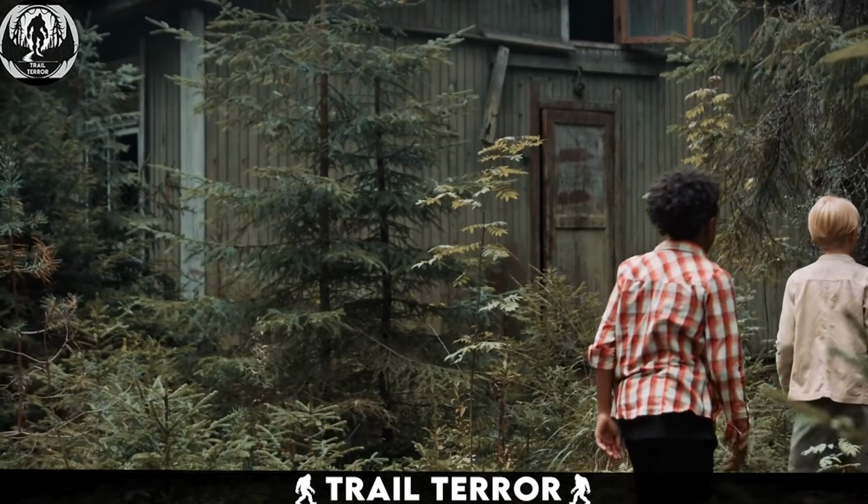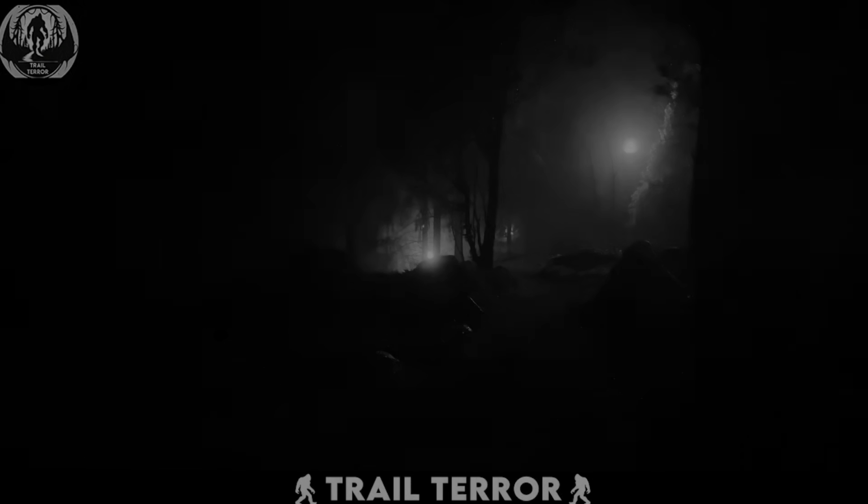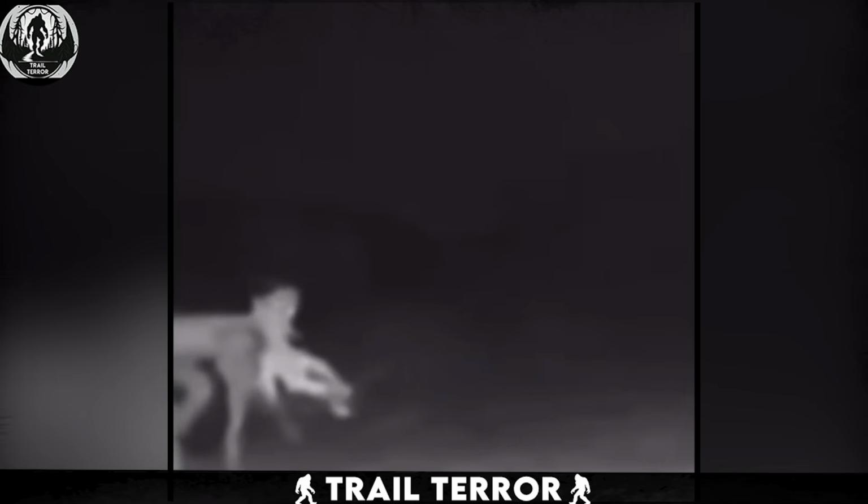Forests are mysterious places, and they harbor countless secrets, especially when veiled in darkness during the night. To uncover the mysteries and observe animal behavior, people often deploy trail cameras in the forest. However, these cameras sometimes capture inexplicable phenomena. In one such footage, humanoid figures were caught on a trail camera.